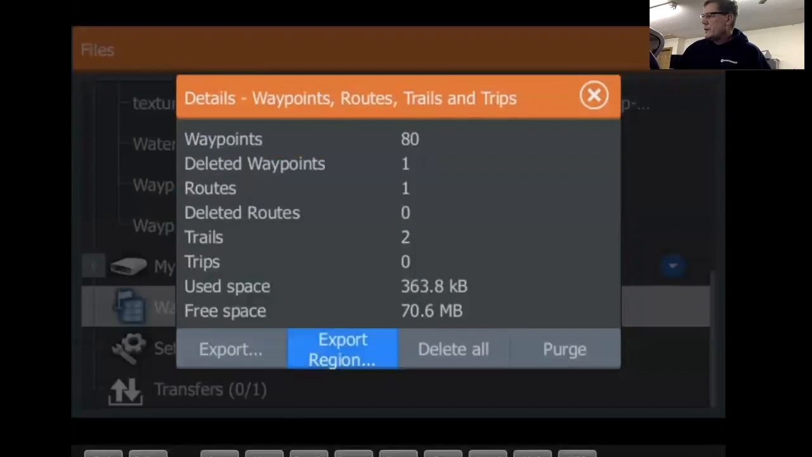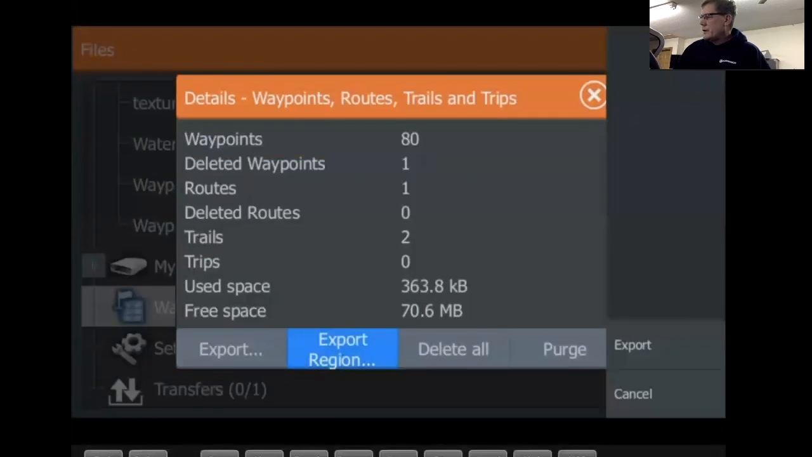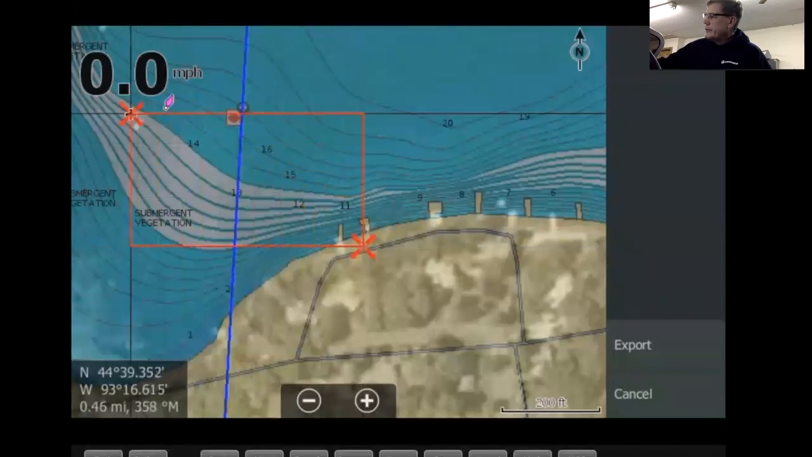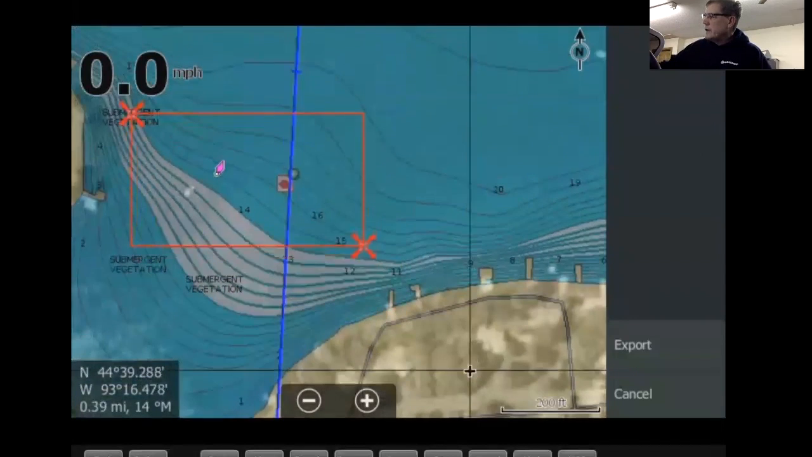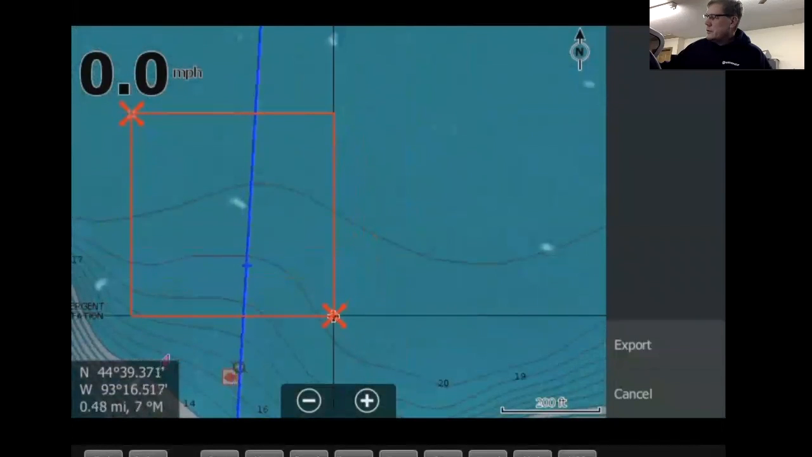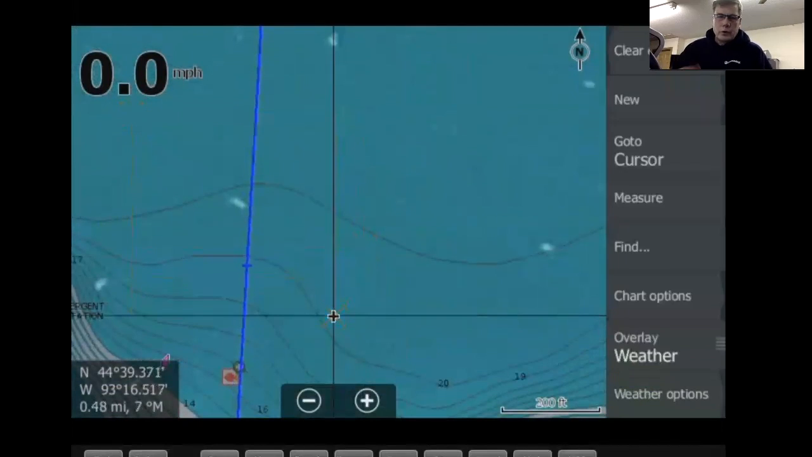You can also do an export region. Let's say you're in a particular body of water or lake, tap on export region. A little cursor will pop up here. So let's say you've got a hump out here in the middle of this lake. You're on Leech Lake fishing a hump out there. You just want to export all those waypoints to your good friend, or you just want to save those. Let's say you've got a rock pile out there that's really good, and you can just export the waypoints that would be in that box, and then you would click on export, and you'd want to save it to your dedicated SD card.